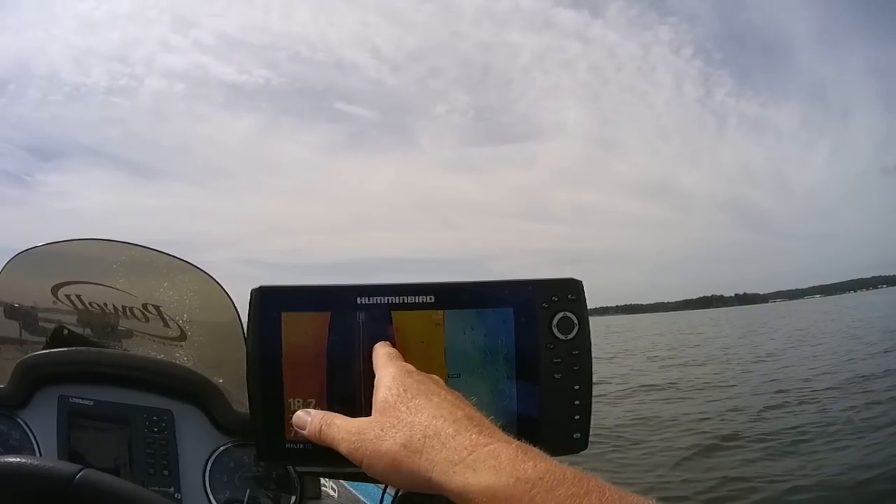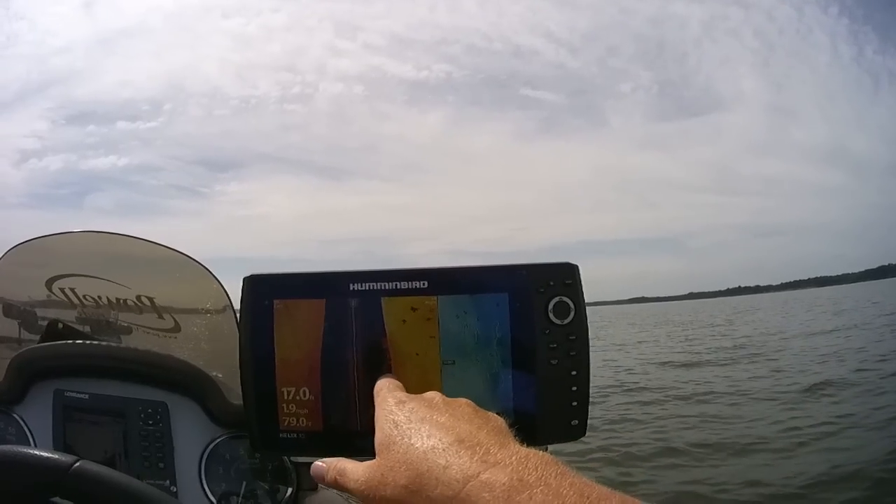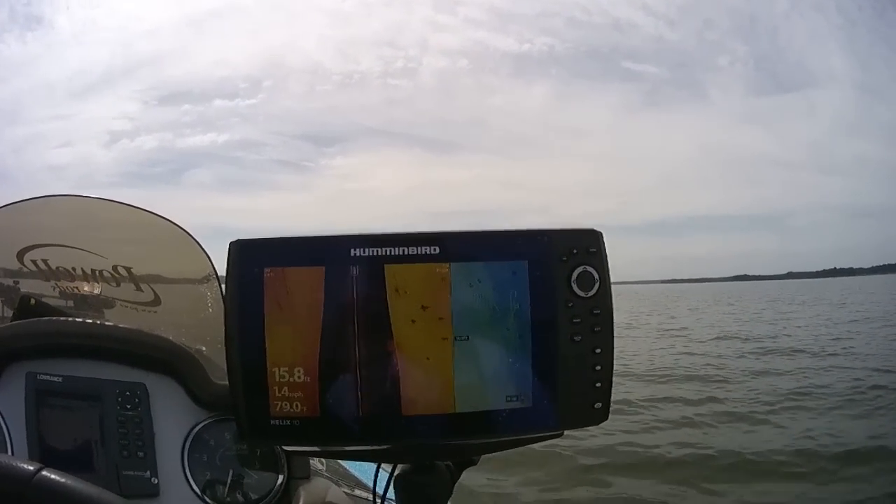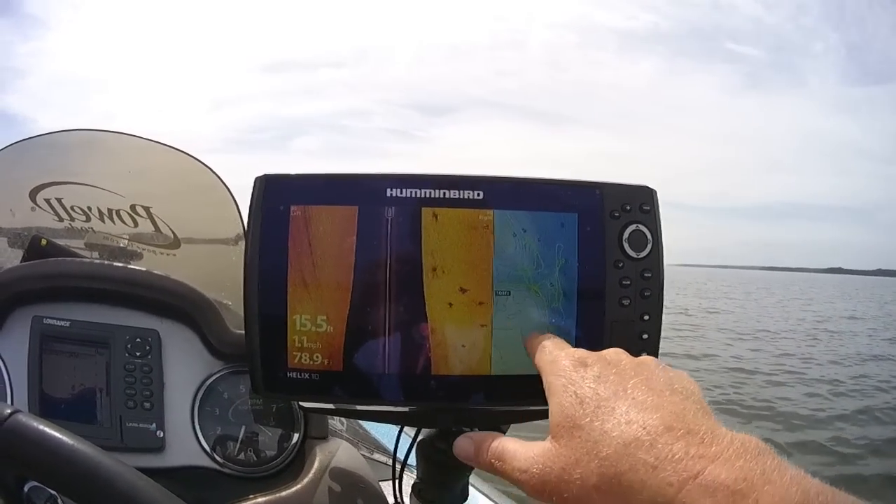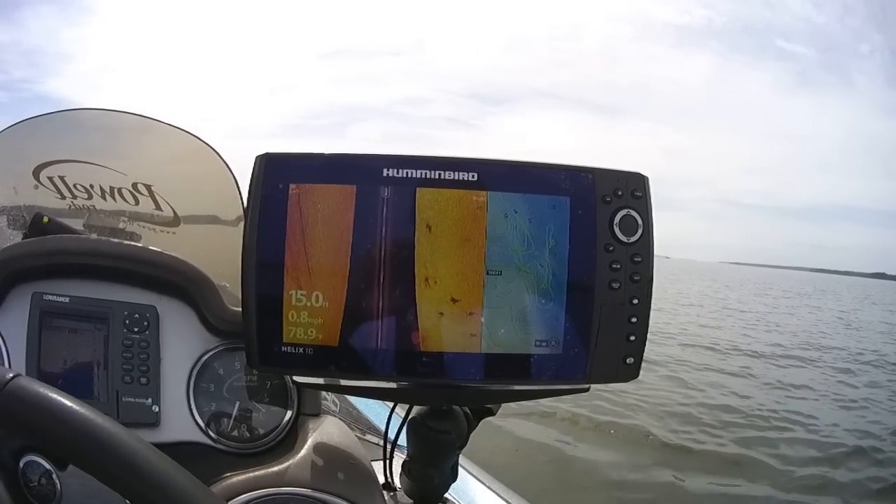Now you got a couple, 1, 2, looks like 3 bigger fish mixed in with these bait fish. Now those 2 there could be a couple big bass. I would be willing to bet that's what they are chasing. We're coming up on this other point, and you see 1, 2, 3, 4, 5, 6 more stumps here on this side of the point.